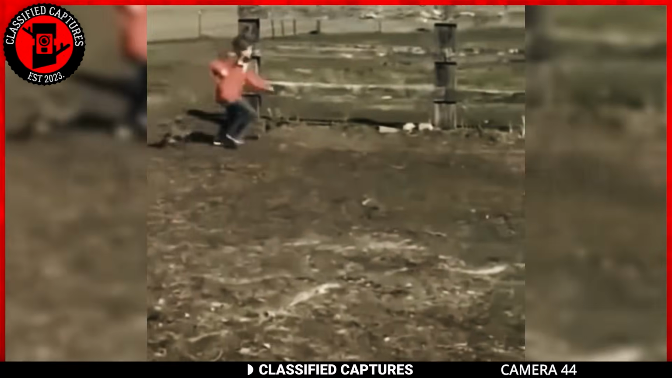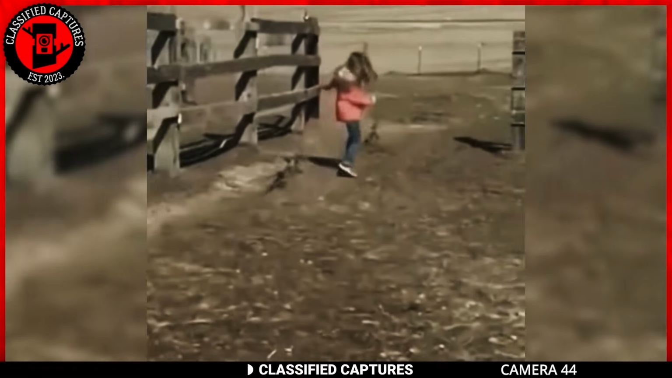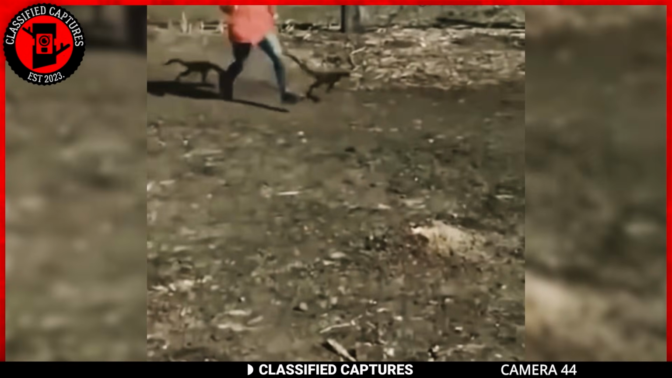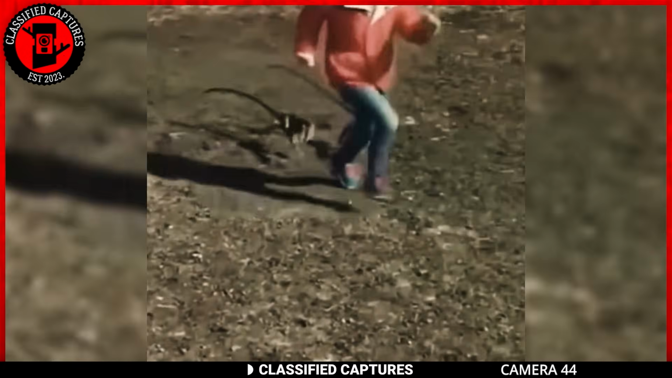Here we have another footage of dinosaurs that was taken on a farmland. In the footage, we can see a little girl running around with what looks like tiny dinosaurs. The footage, when inspected, has no signs of editing or CGI, meaning that it's legit.